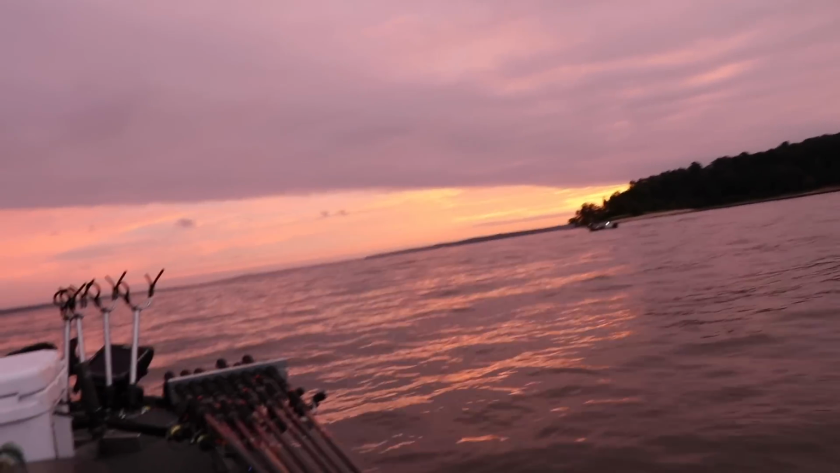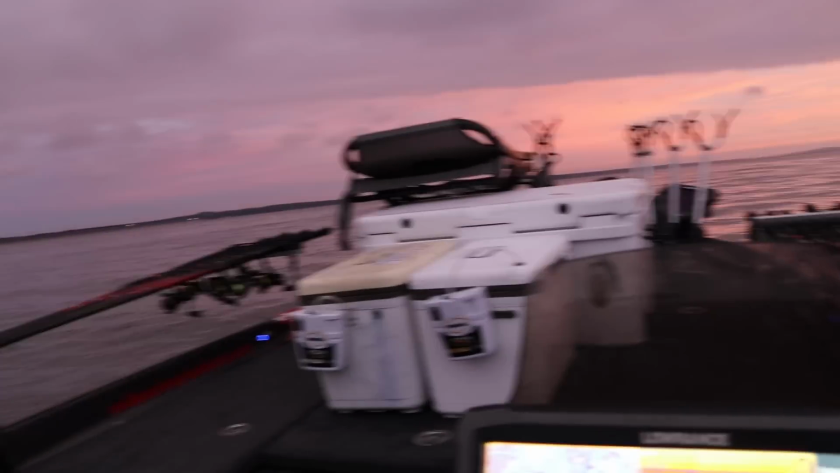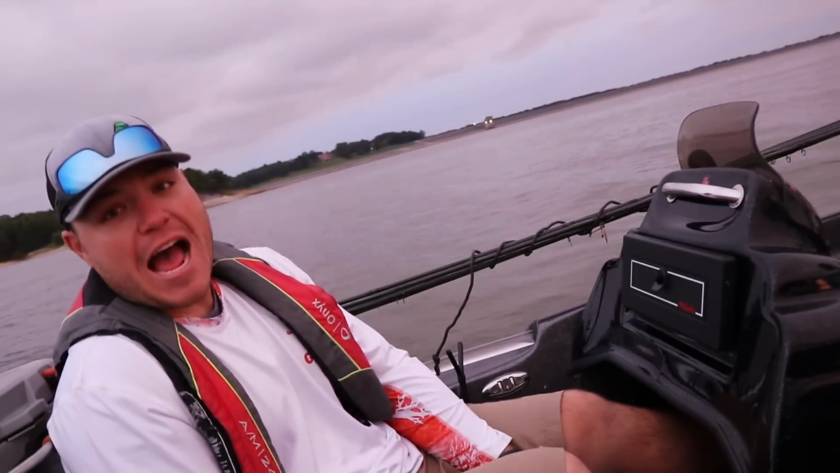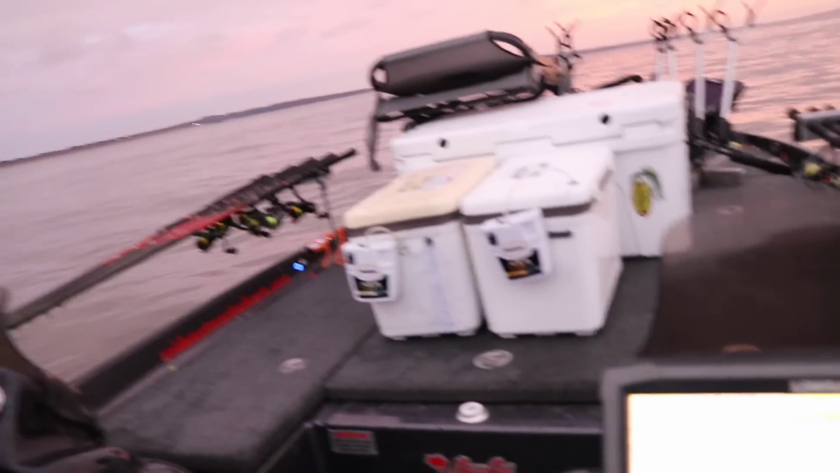We made it. Grenada, Mississippi. Land of the giants. There are some big crappie in this lake.